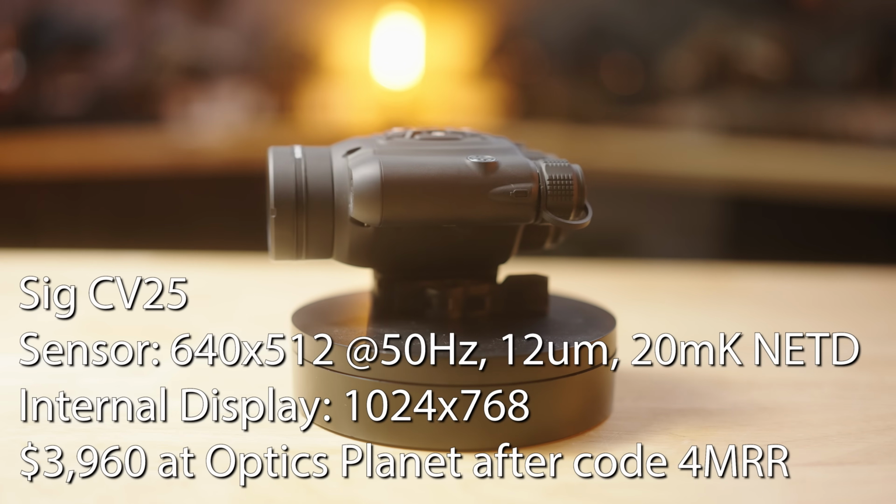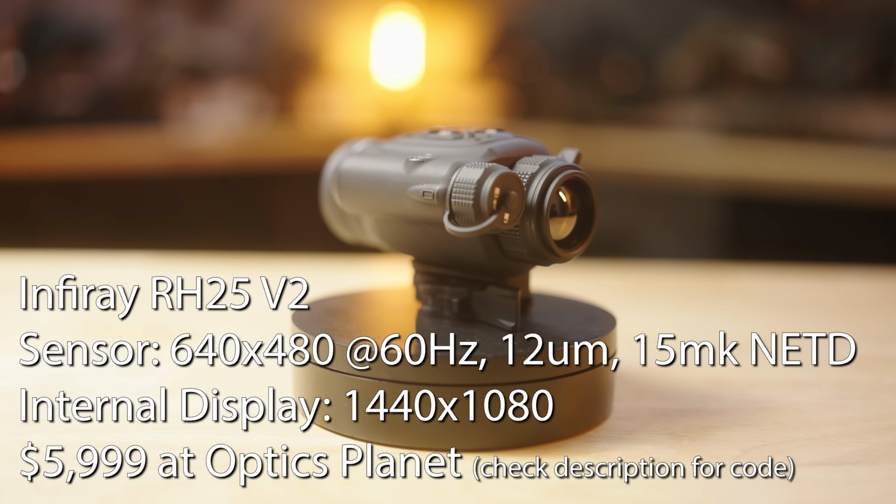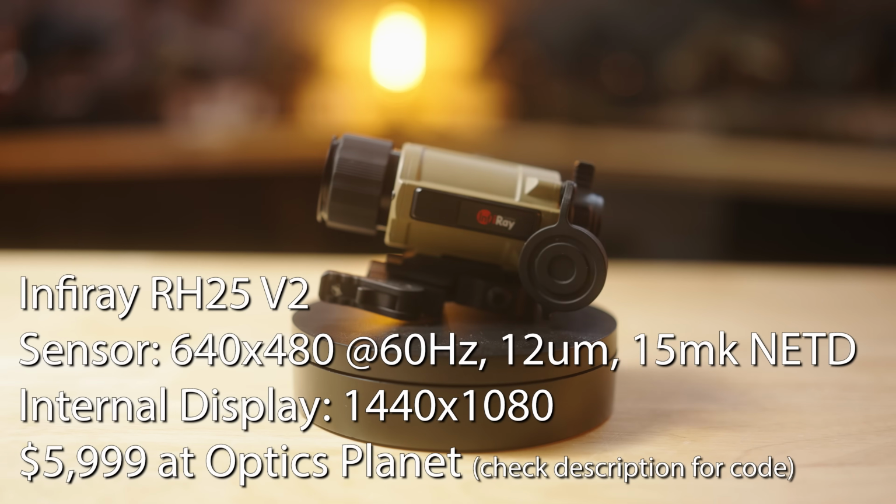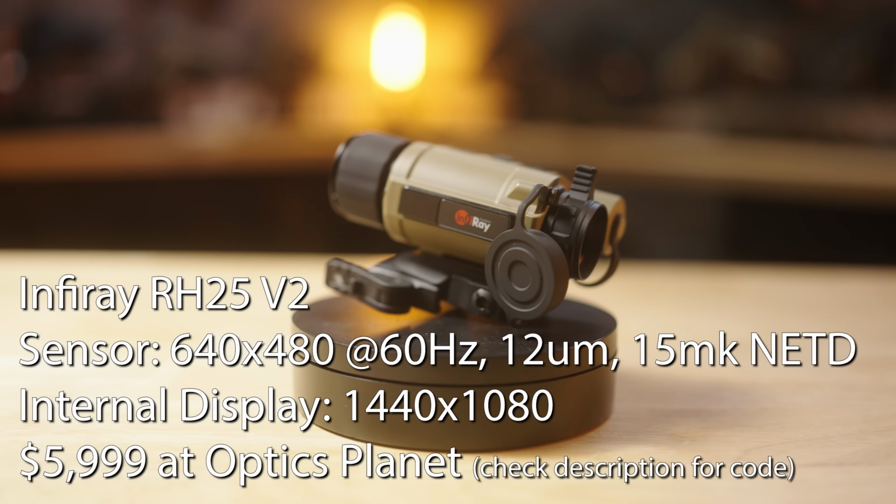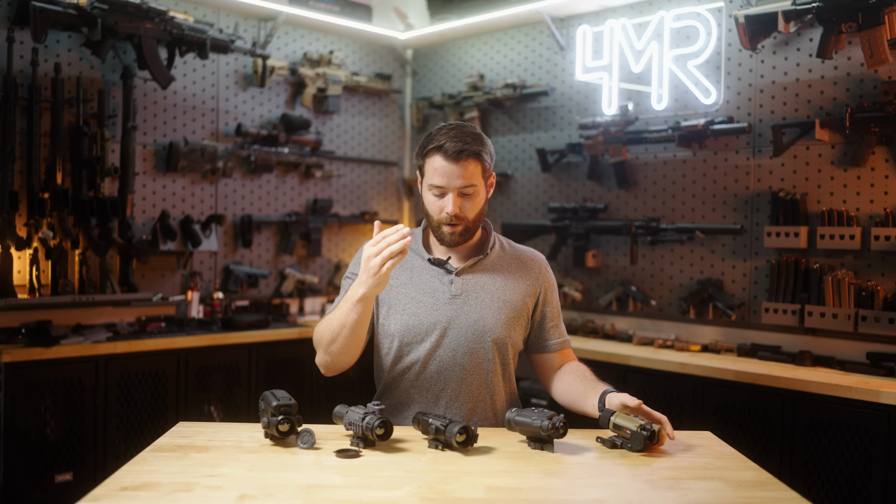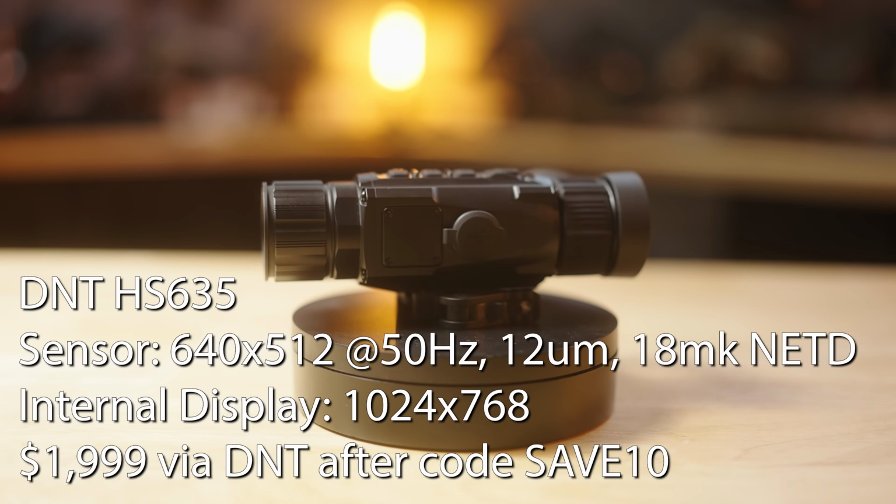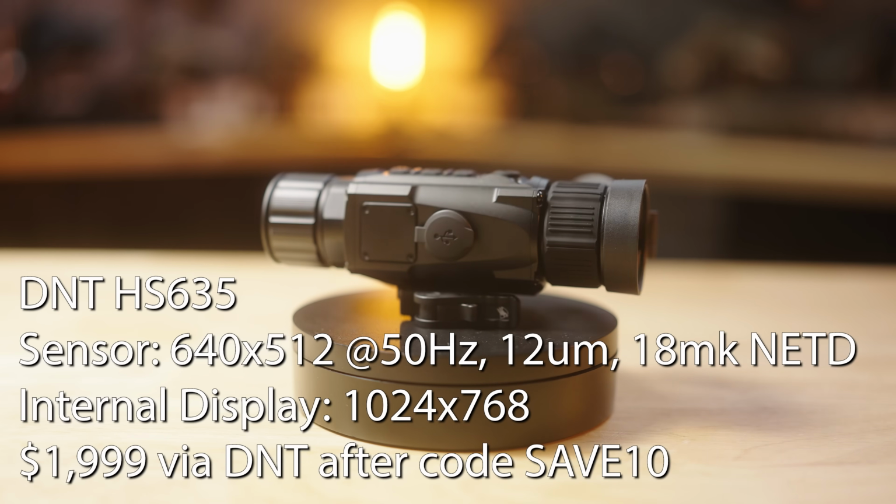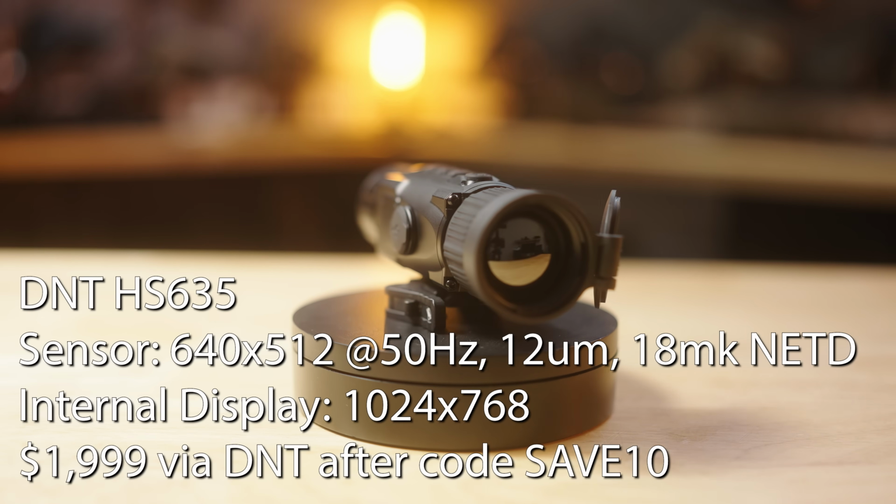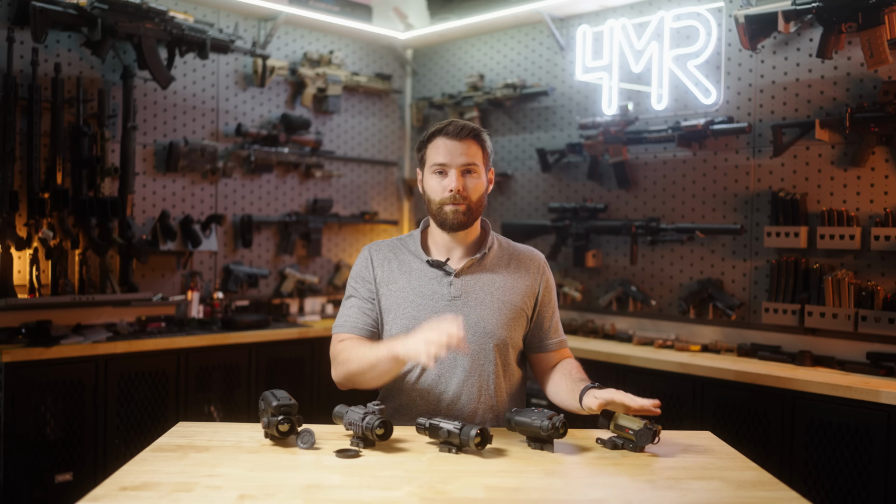I had a very positive review of it because I've had a very positive experience with this guy. But that kind of by default has people asking me, well, what would you pick, the CV25 or the Infrared RH25V2, another renowned thermal clip-on? So obviously we're gonna compare these, but I thought I'd do you one better and also throw in the D&T Hydra, the HS635, another very relevant unit, and it's gotten a lot of attention because of the price point. This one comes in at roughly a third of the Hydra, for example. So that catches a lot of attention, rightfully so.